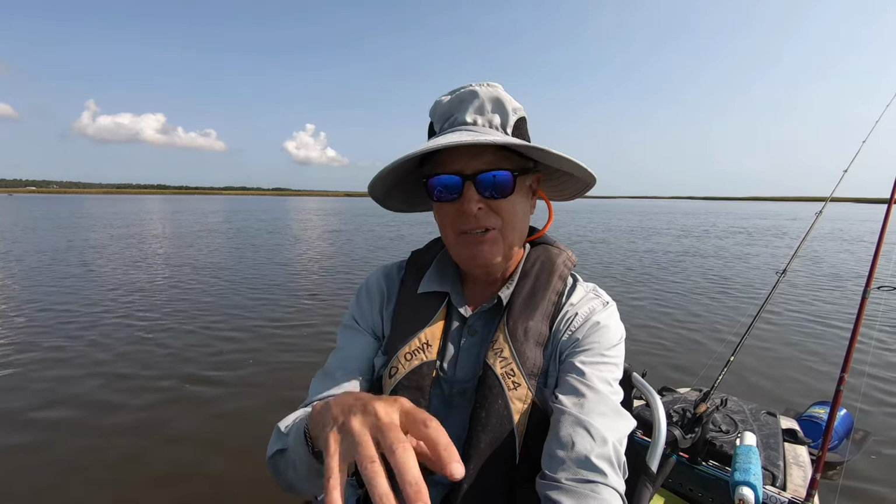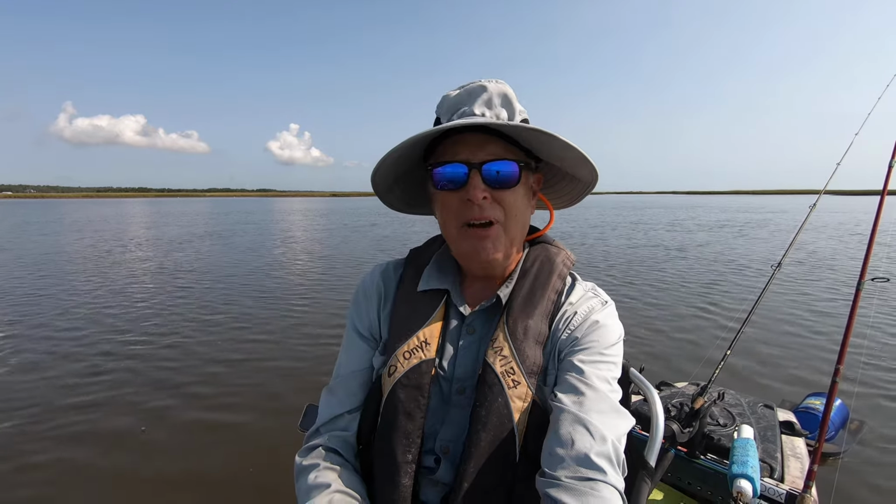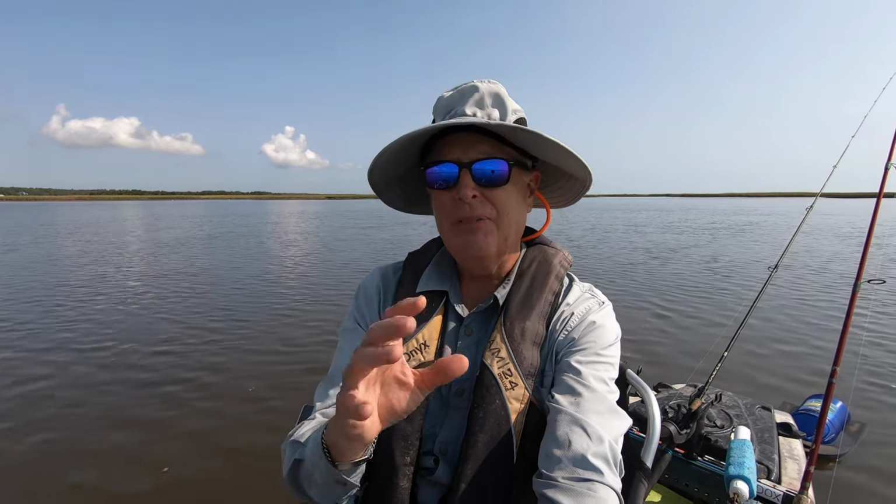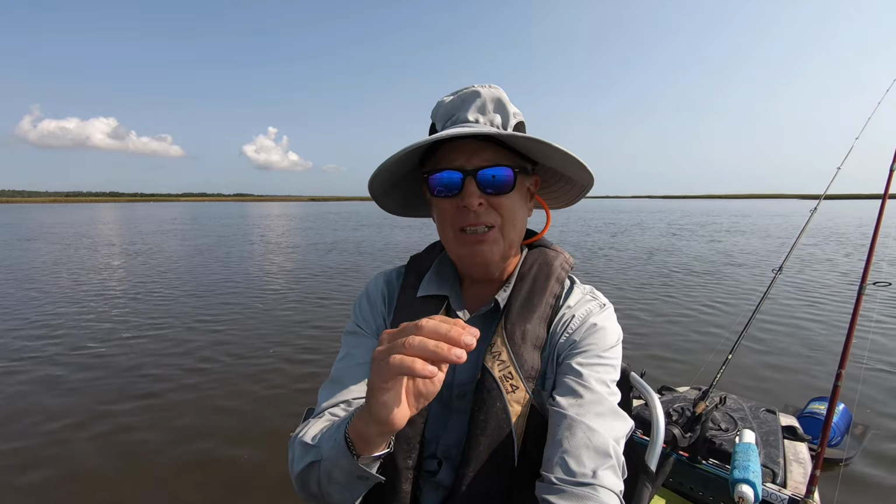Unlike a guy on a lake or ocean where the water's deep and you can look down and see bait balls and things like that, I'm fishing in 5 to 2 feet of water, and I've caught redfish as shallow as a foot. So what I use the Deeper for is to find those channels, find those pathways, and then I know when in the tide stage to be there. But the key thing is finding the channel.